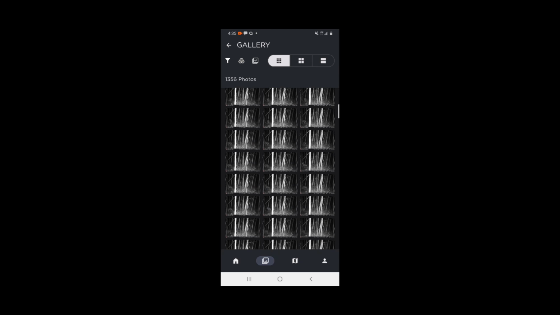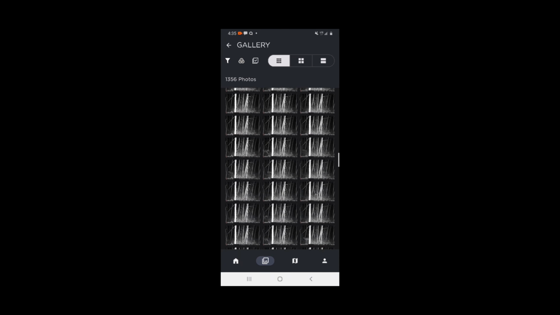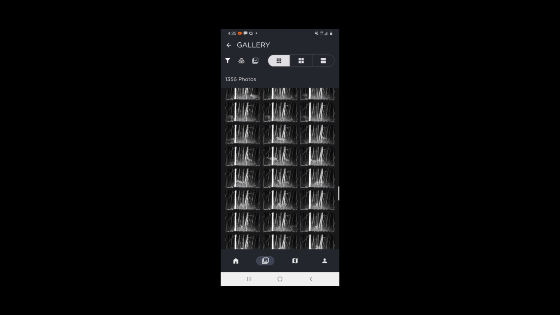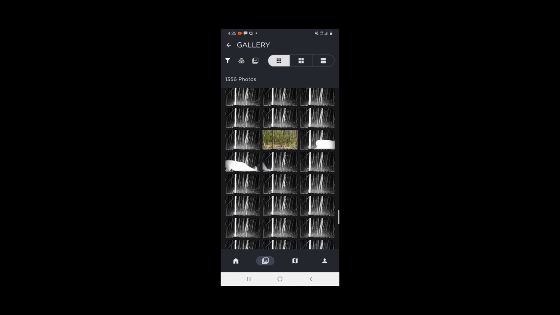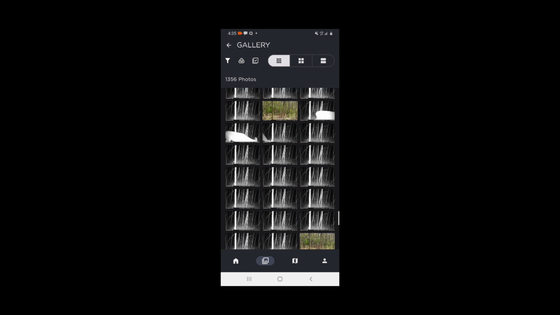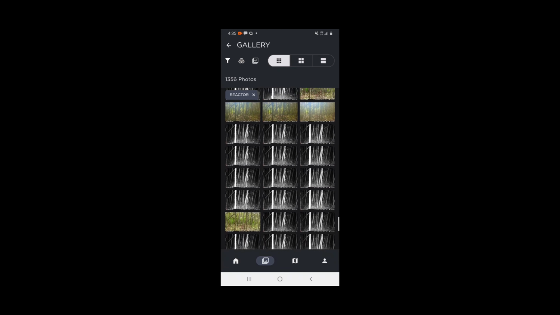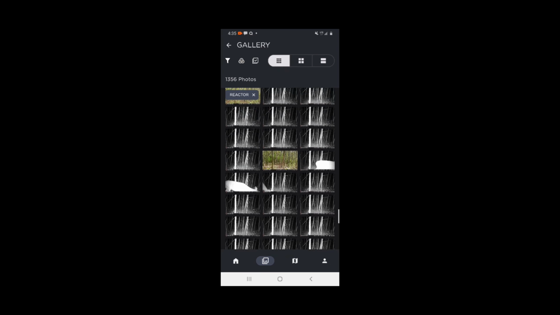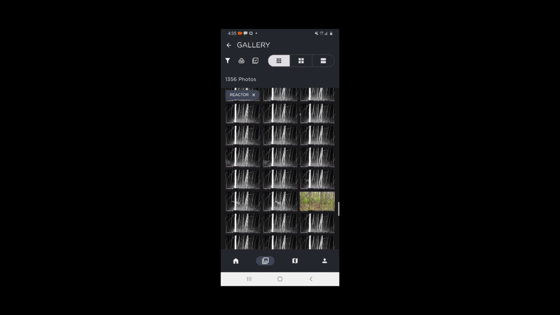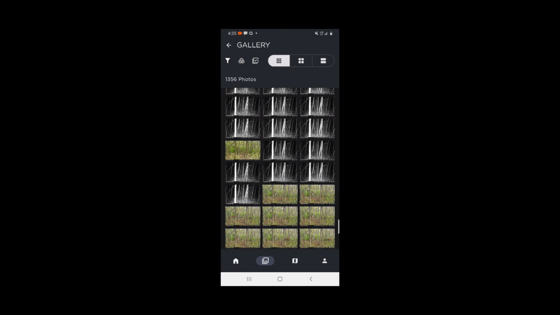And I'm going to see if I can find that picture of my little flying squirrel dude. Yeah, I got a lot of random pictures. I'll find it and edit it. Oh, here we go.